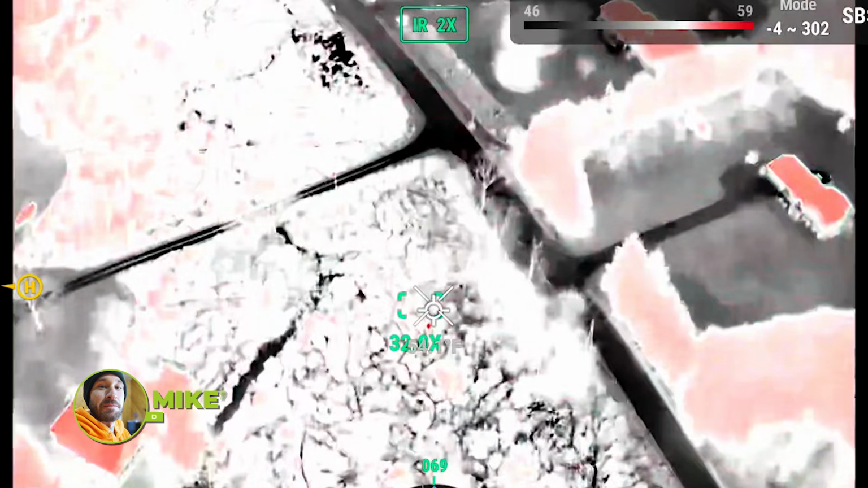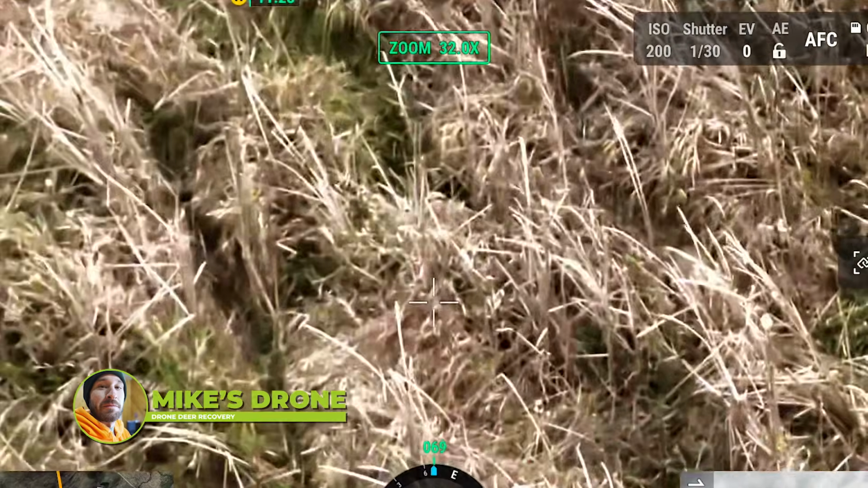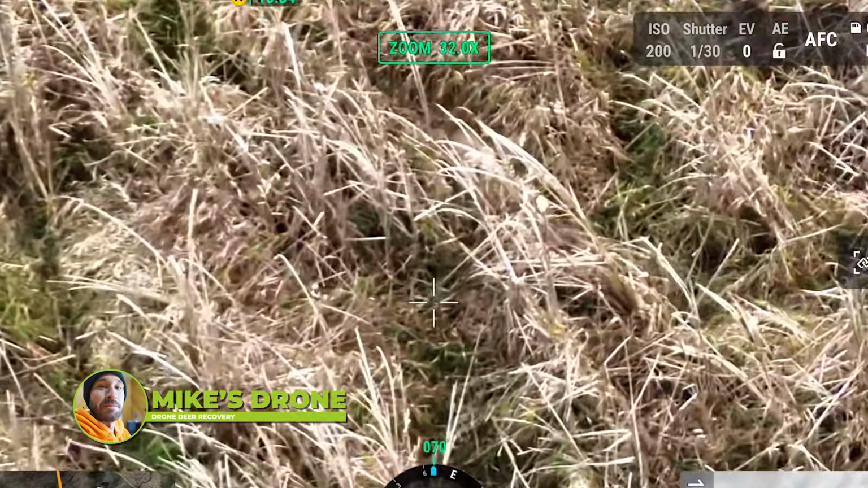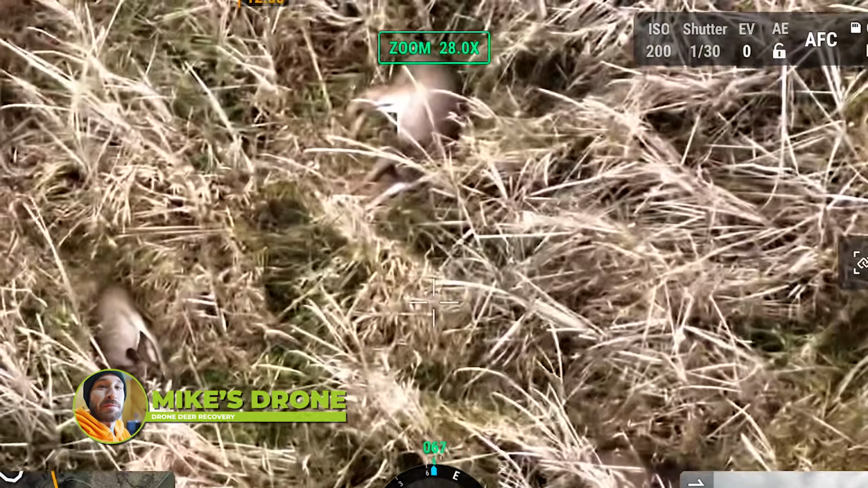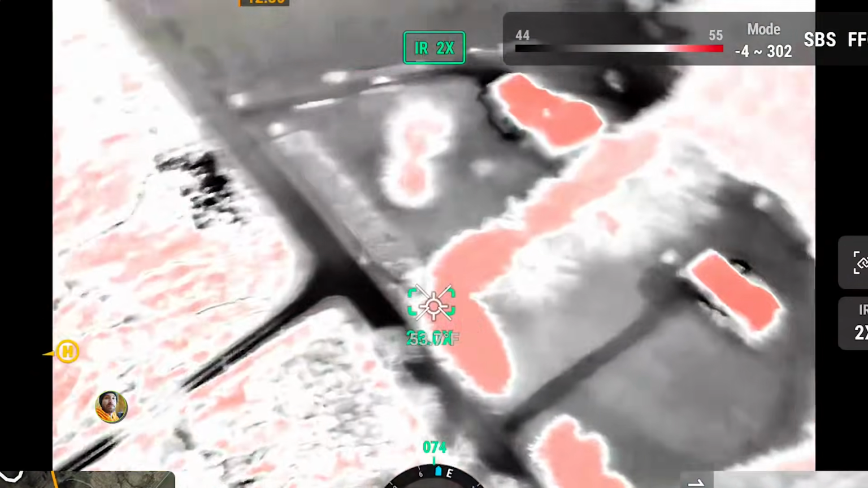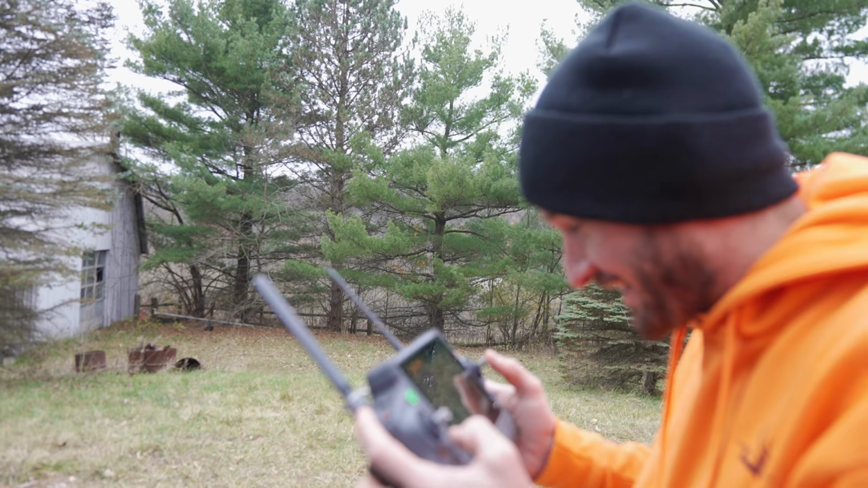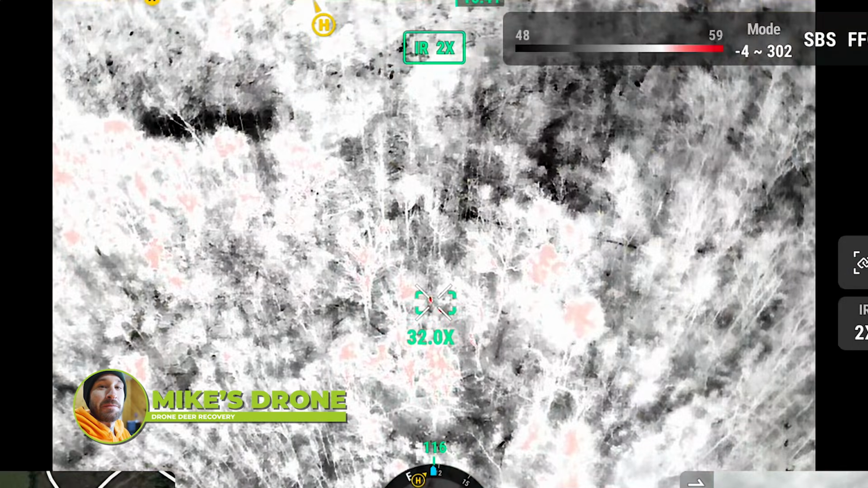From what I'm seeing right now, I don't think we're gonna find your deer dead. If we find him, he'll still be on the hoof, but I don't know. He could be a long way from here. I mean, we can keep going, but we covered a lot of area. Two drones. What do you think, Jay?